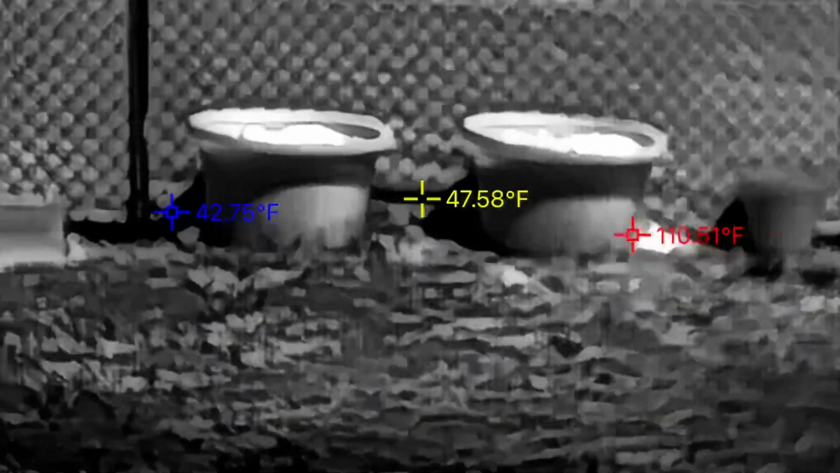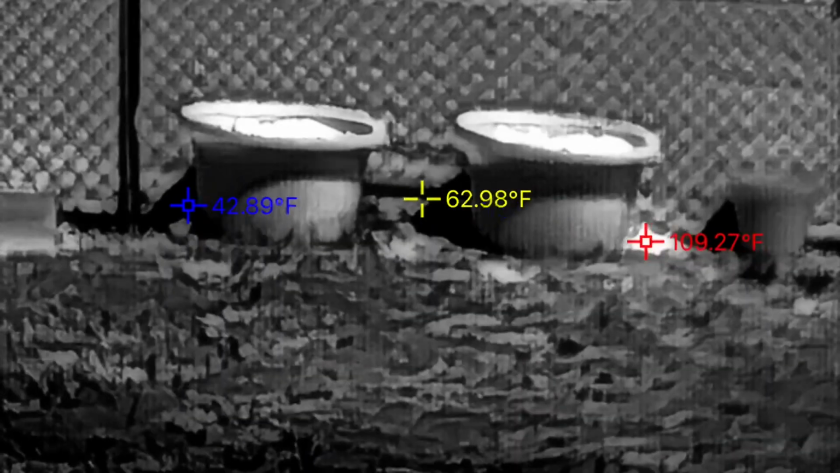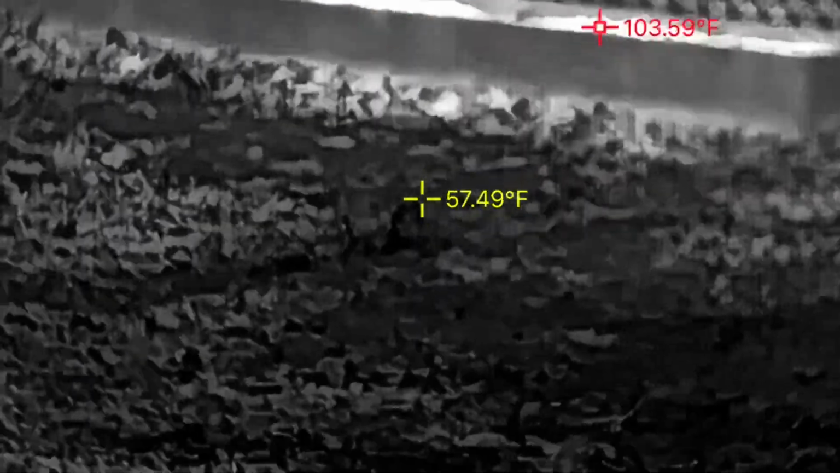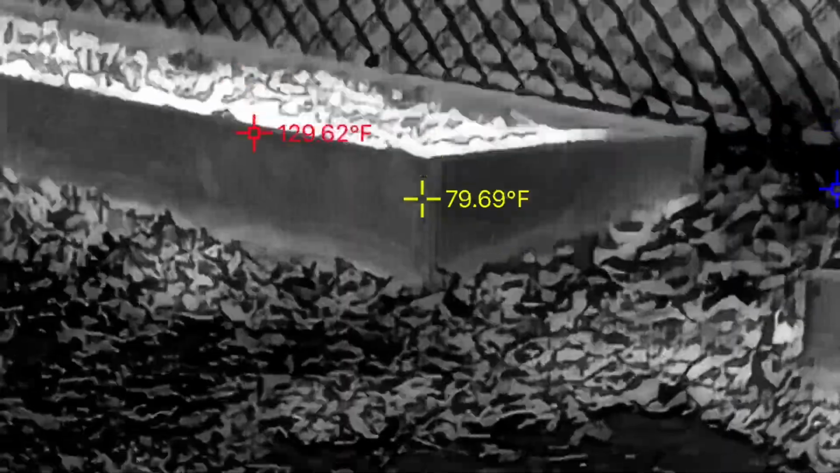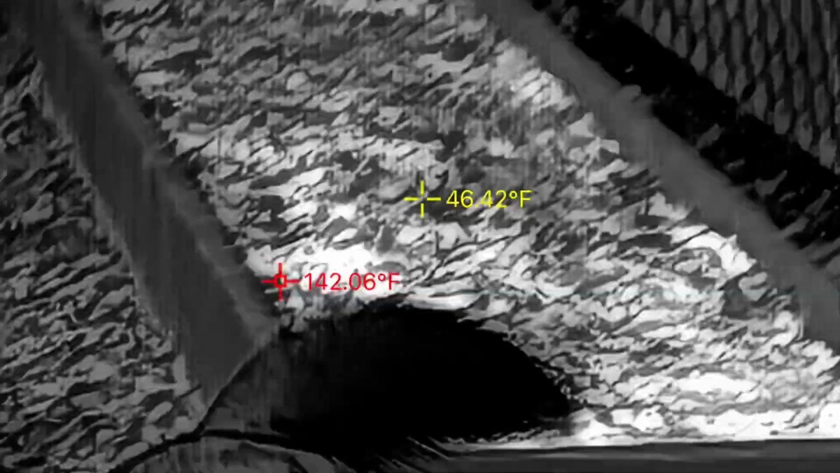You can see the large growing containers over there, with the soil being actually quite warm, and the garden beds, actually the bottoms of the garden beds showing as quite a bit warmer than ambient, and the garden bed as a whole, an entire layer of warm white, very close up on the soil,